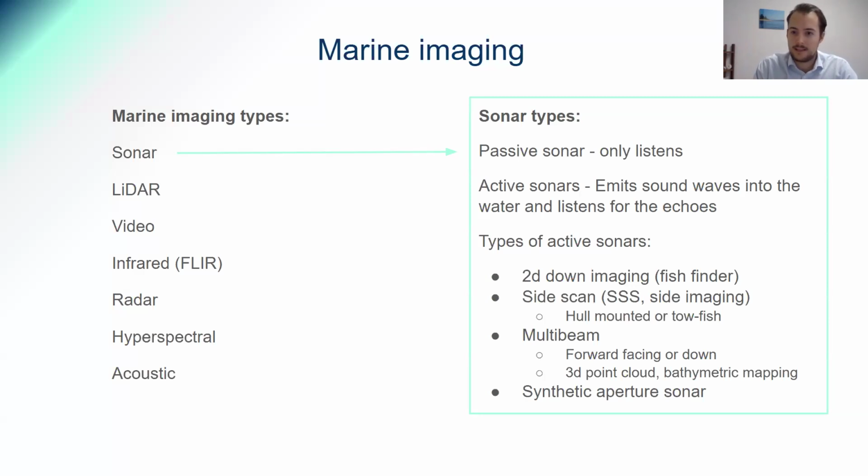That's why side scan can be hull mounted on the boat, but for surveying deeper areas, you have to tow it on a cable at that level above the sea floor to get that crisp image. Those are called towfish, and they're pretty fun to use.